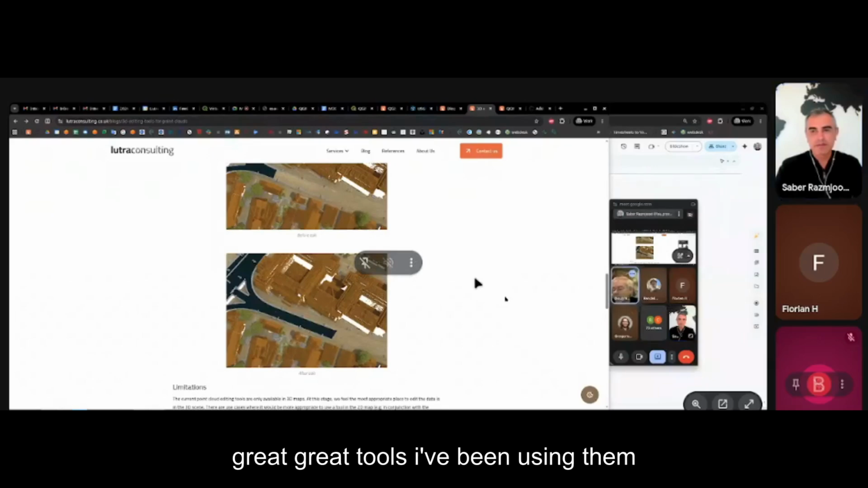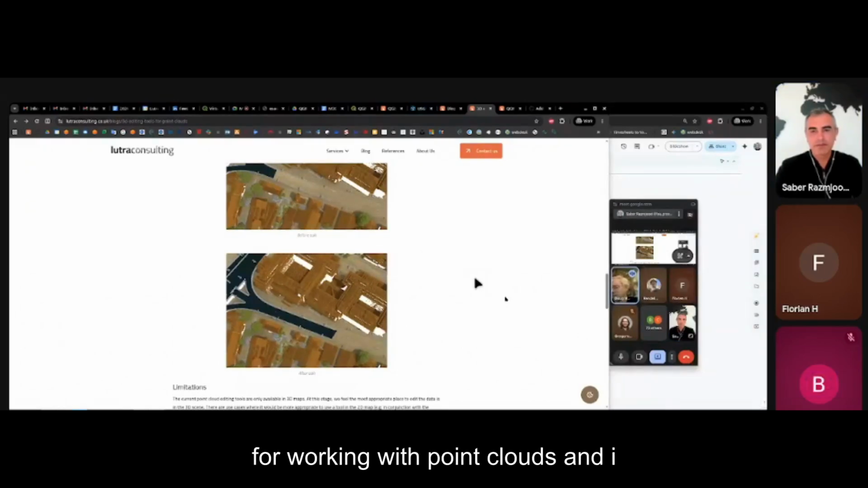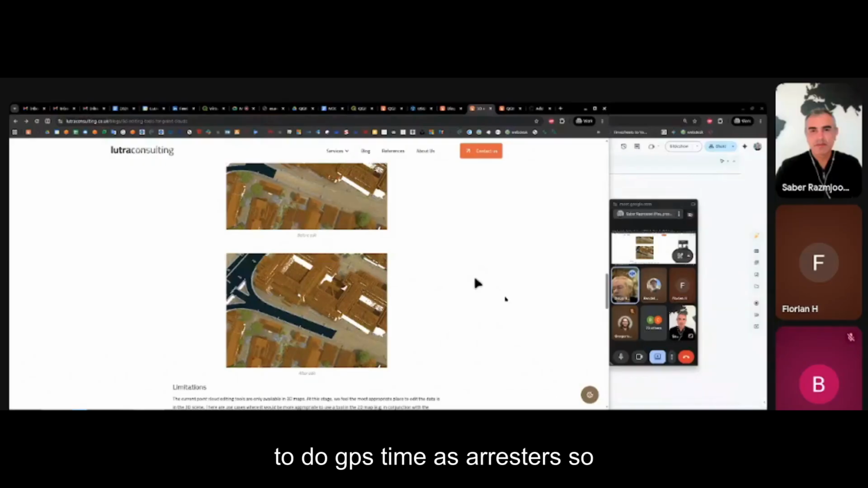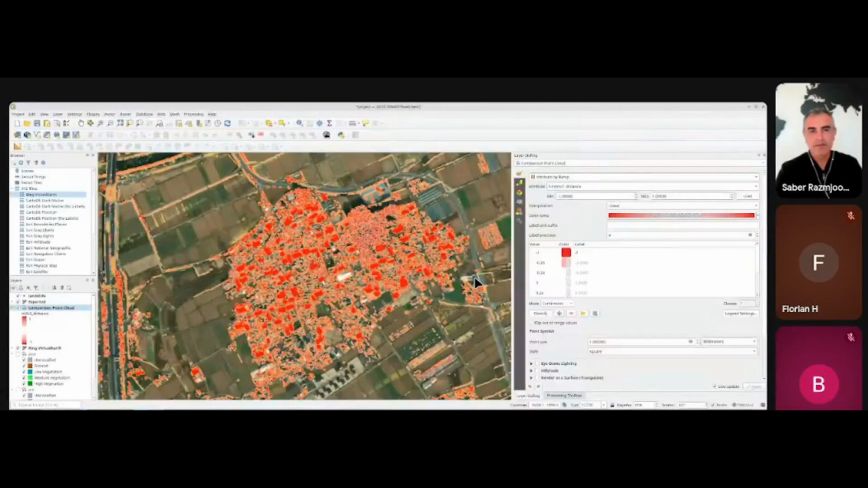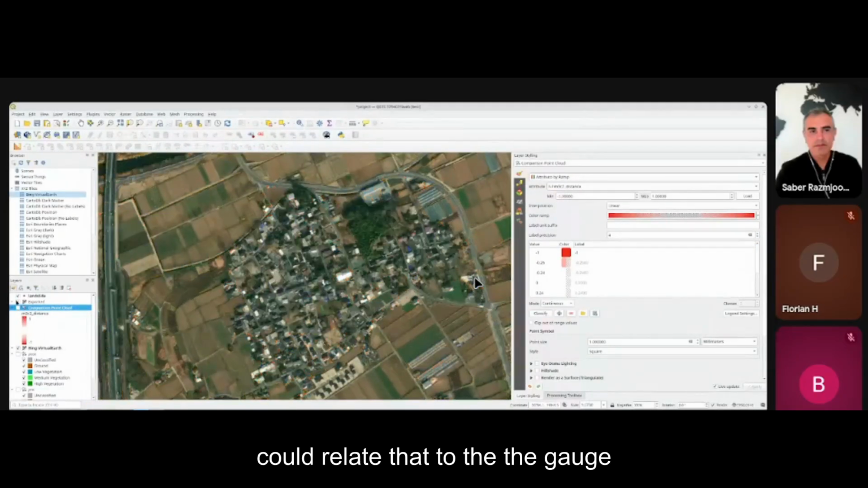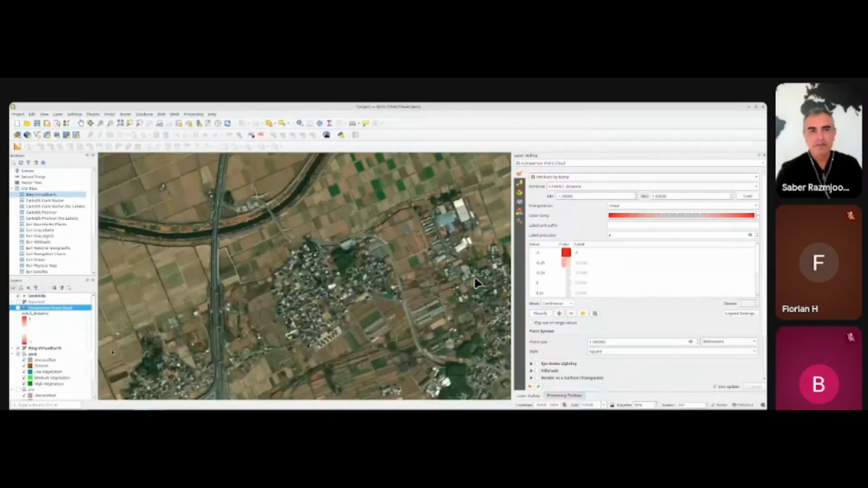Great, great tools. I've been using them for working with point clouds, and I especially love the improvements in being able to do GPS time as a raster, so I can just quickly see for a reservoir how many days, specific days that the collection was done in, so I could relate that to the gauge for that reservoir and see if I can do an automatic analysis of the water height.